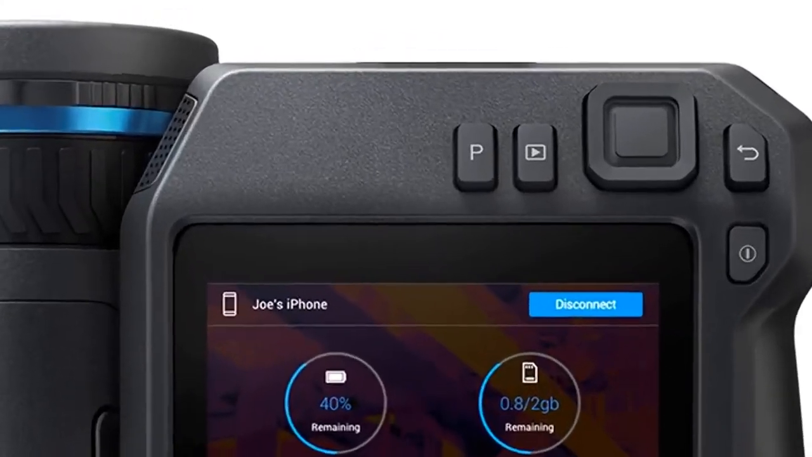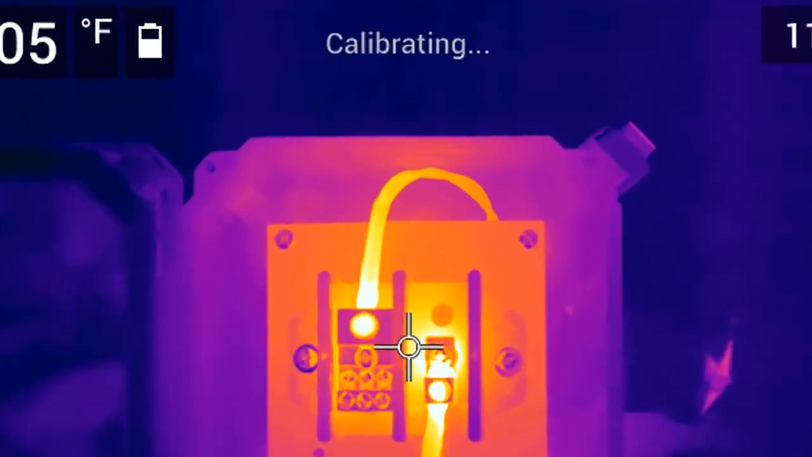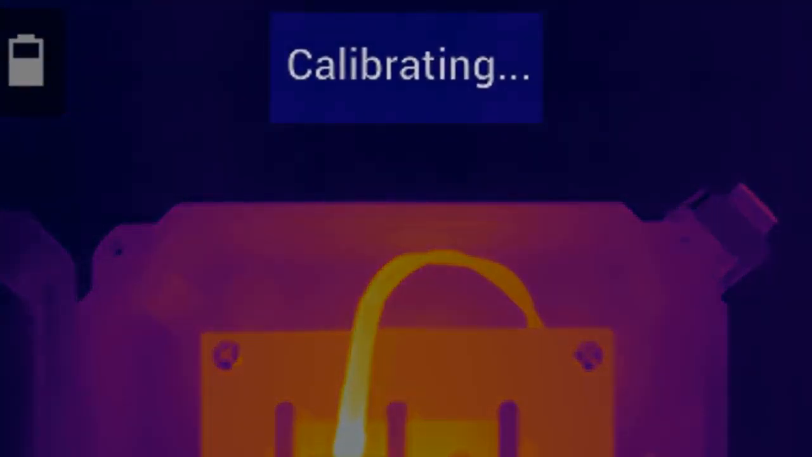The non-uniformity correction is a process that resets the detector so all the pixels return the same uniform data. You can force a correction by holding down the recall button here on the back of the camera. The image will pause for a moment while a shutter, which acts as a uniform target, drops in front of the array. The detectors will then automatically reset and the camera will return to live imaging mode.